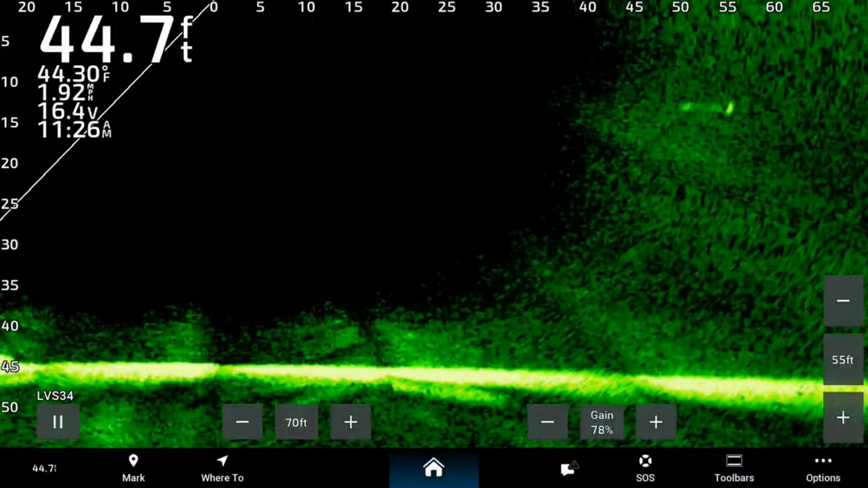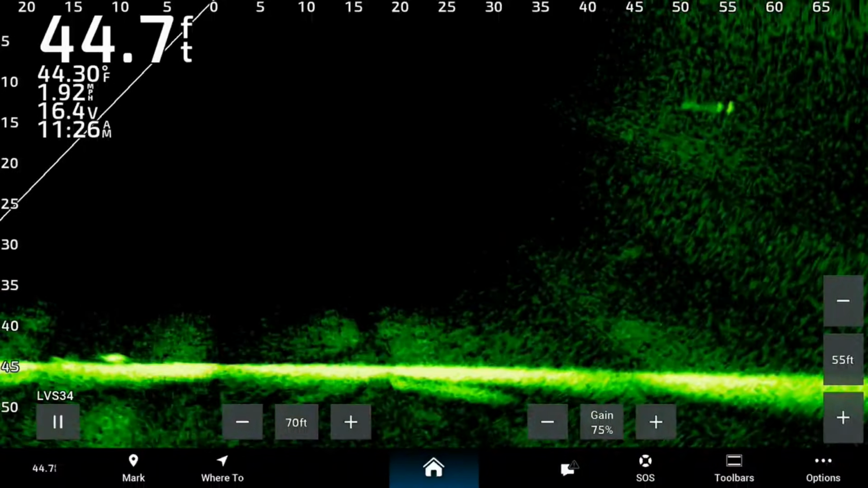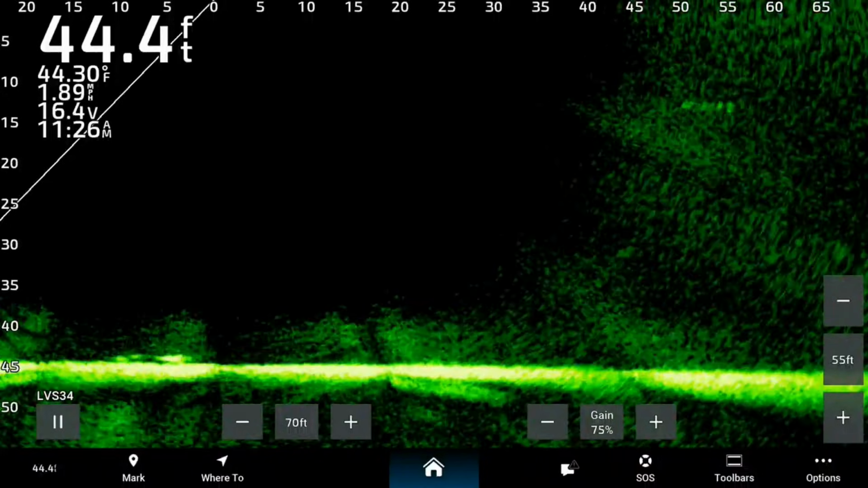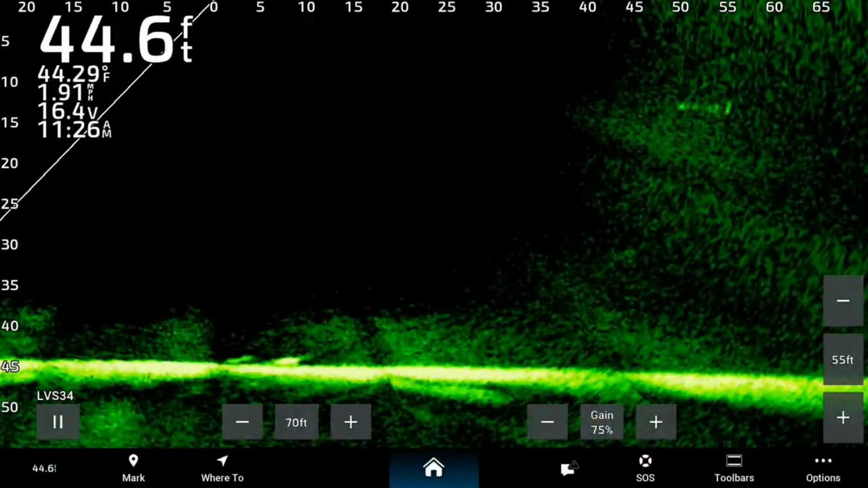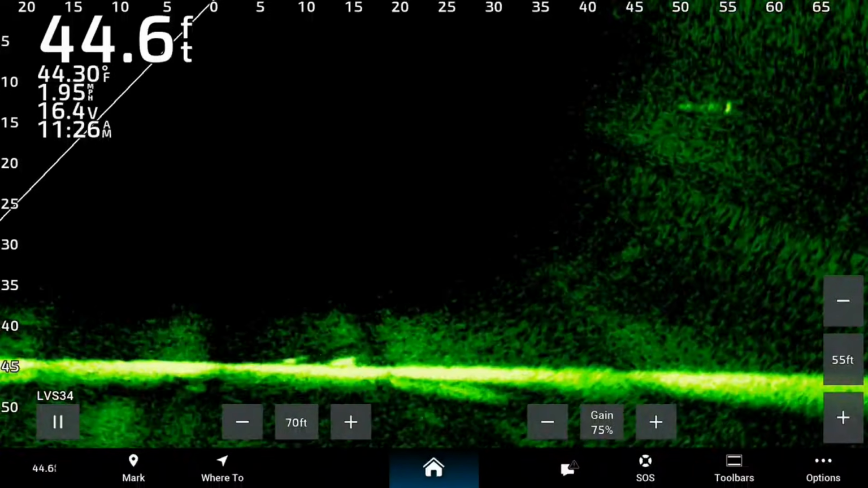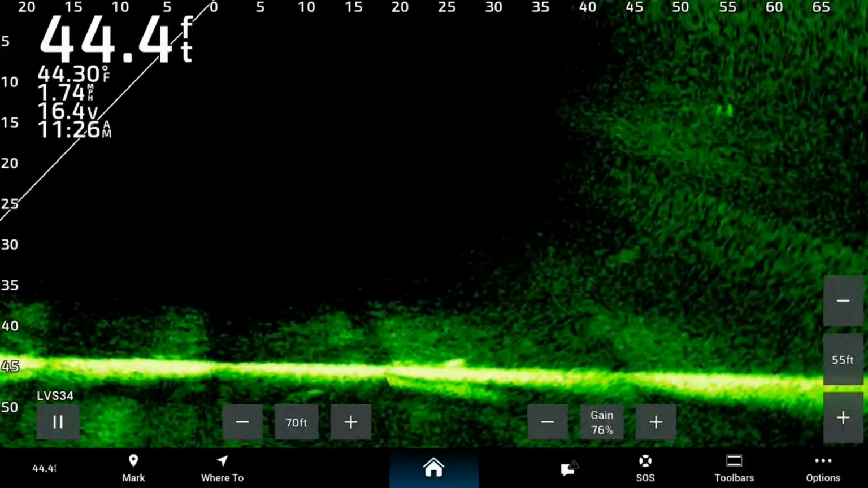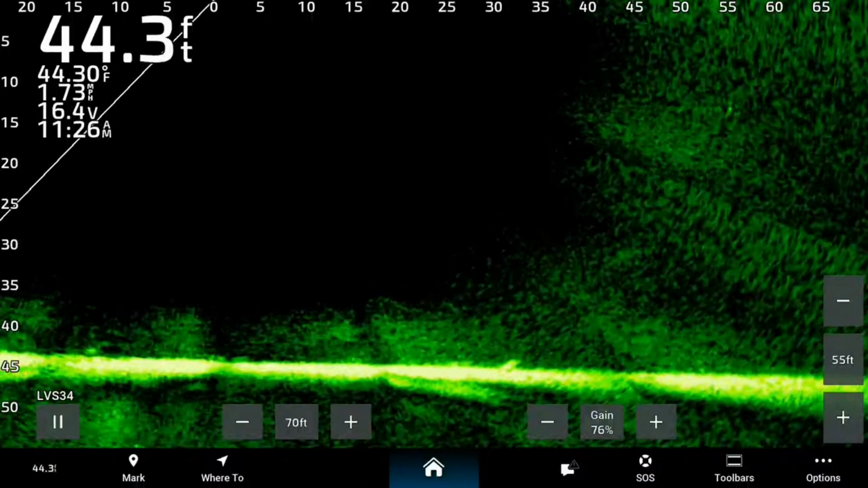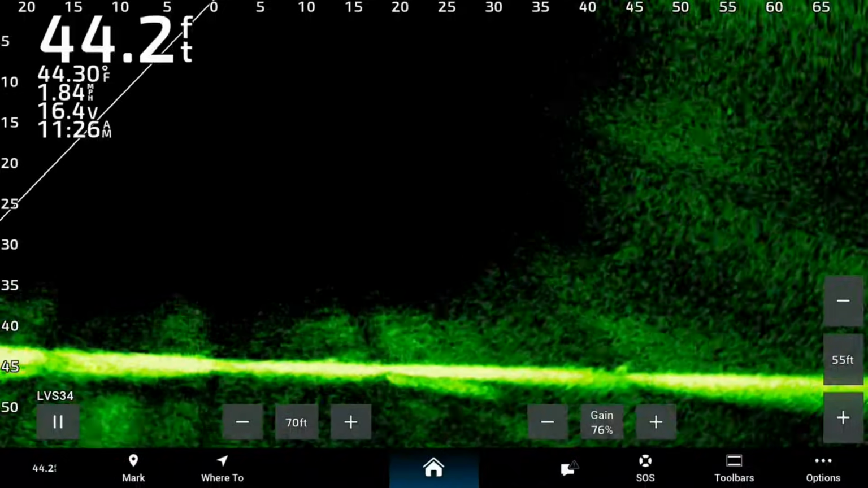Now I'll drop the gain down even more to get rid of that. There it is. That's about perfect. Maybe just a little bit more gain. Now I don't mind having that little bit of haze in the background. If it gives me a good return like that, I certainly don't mind that.